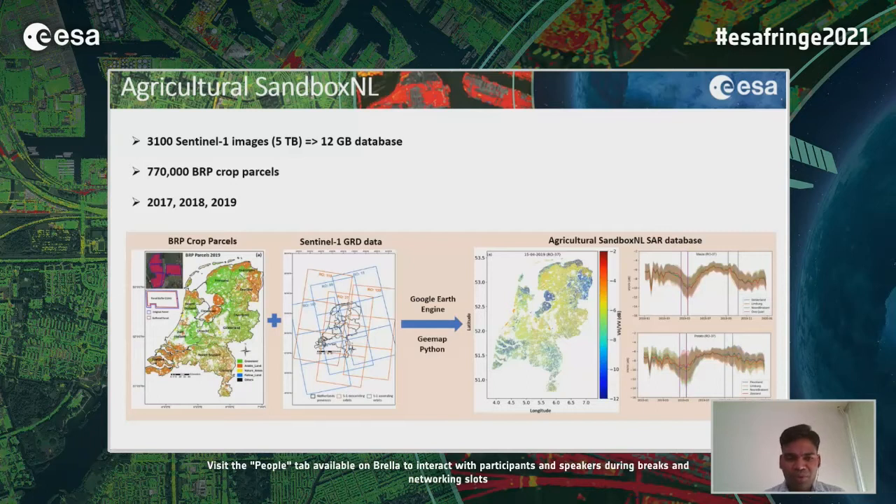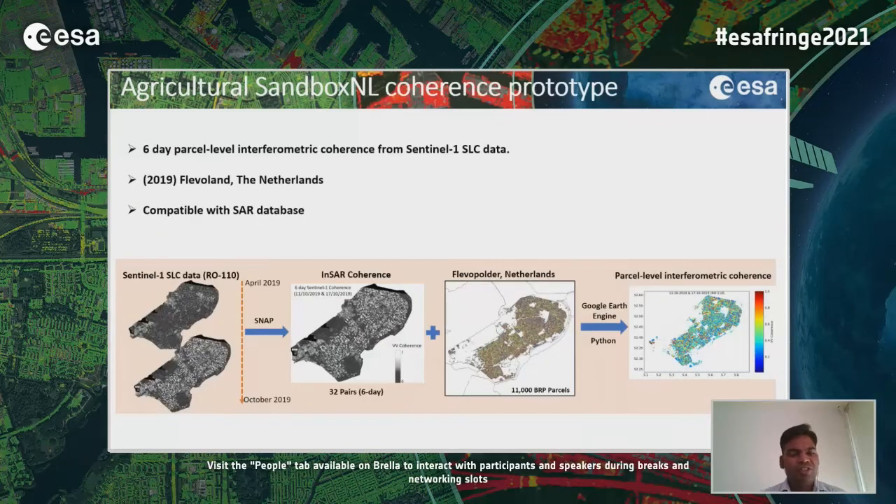And so we made a prototype over the province of Flevoland in the Netherlands, and I'm going to show that in the next slide. To show a similar kind of database, but with the interferometric coherence, we have processed 32 pairs, or 64 images, of Sentinel-1 in 2019, in particular relative orbit 110.